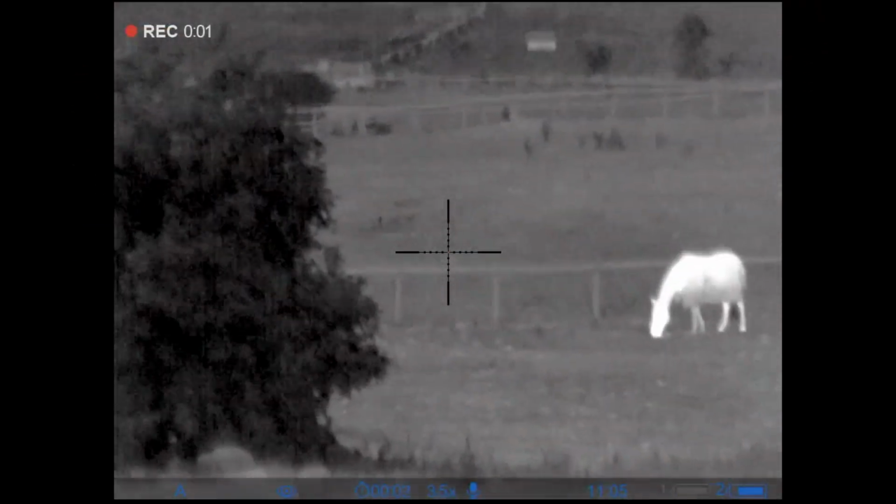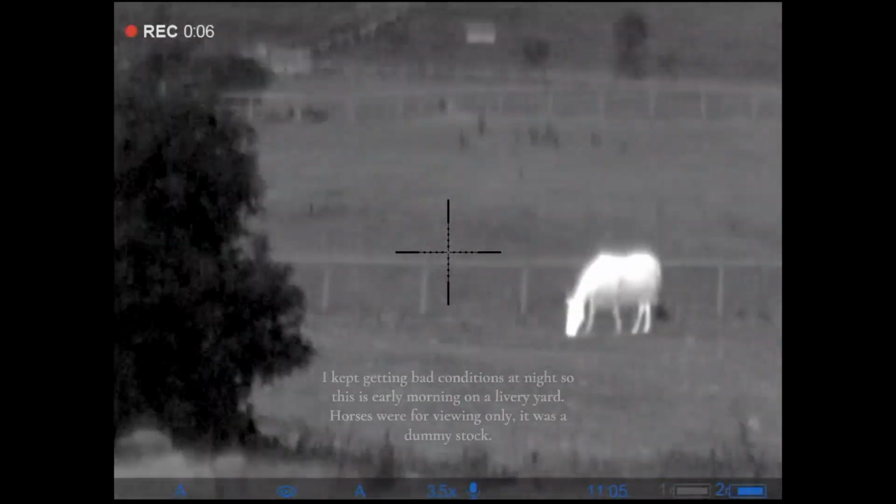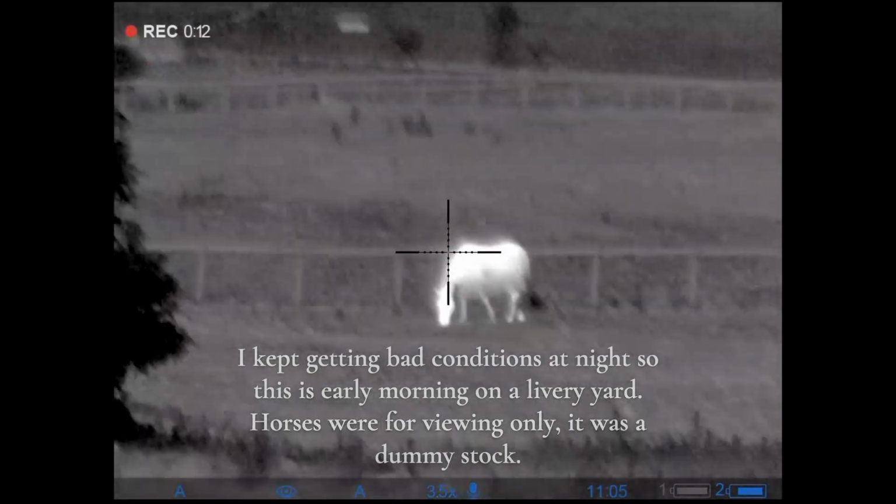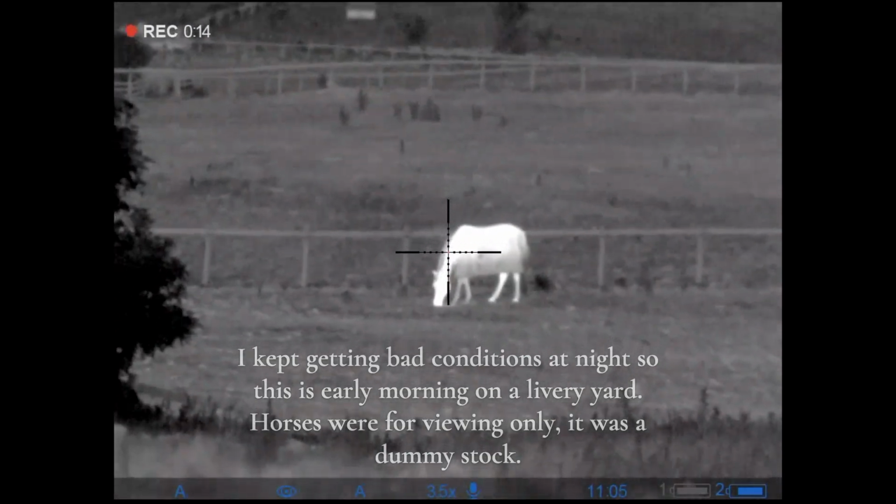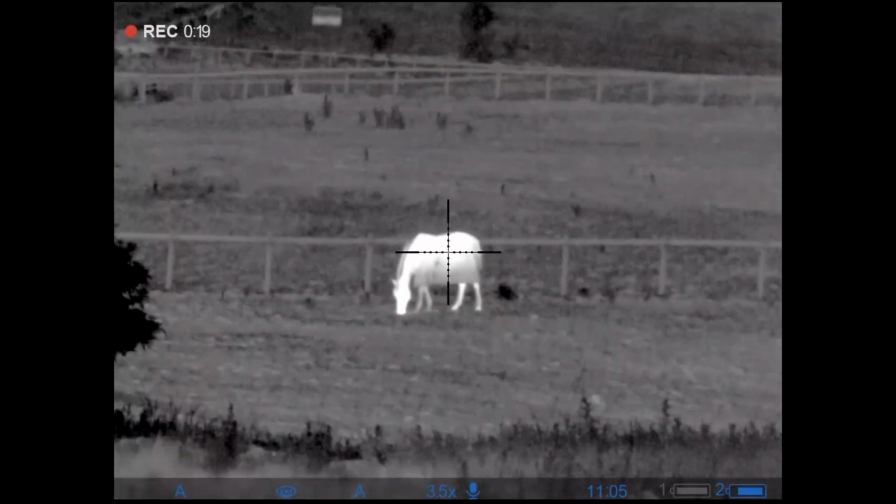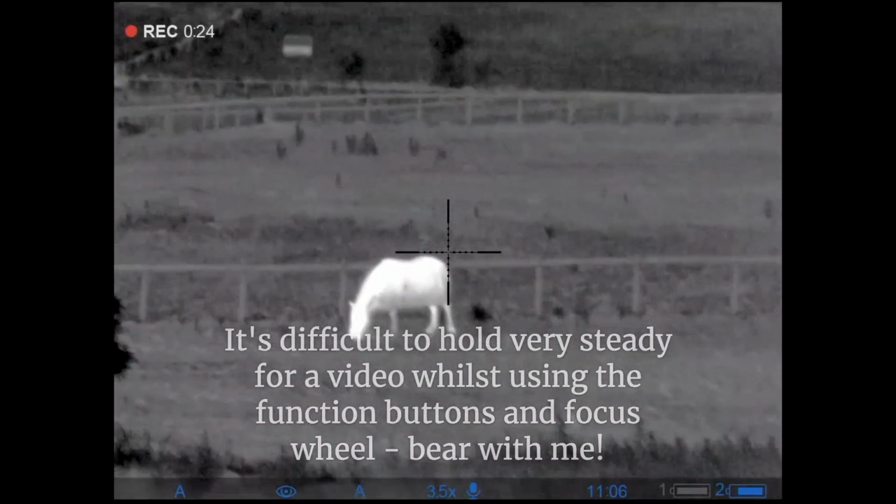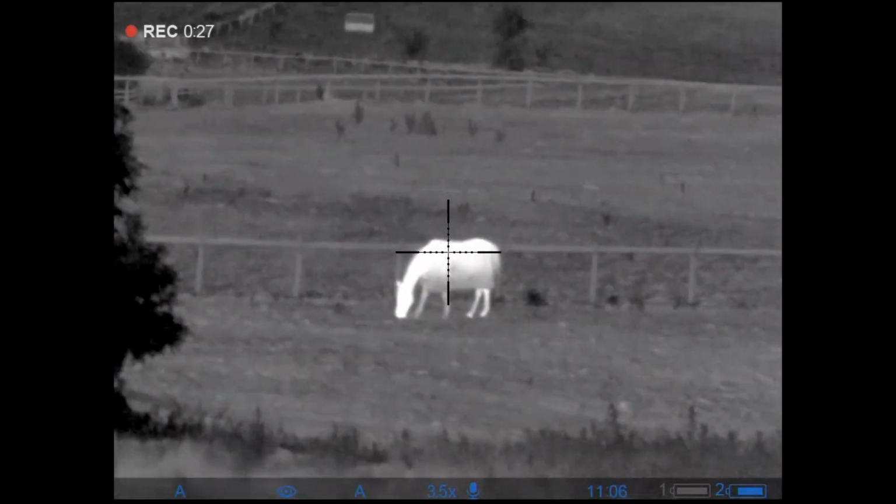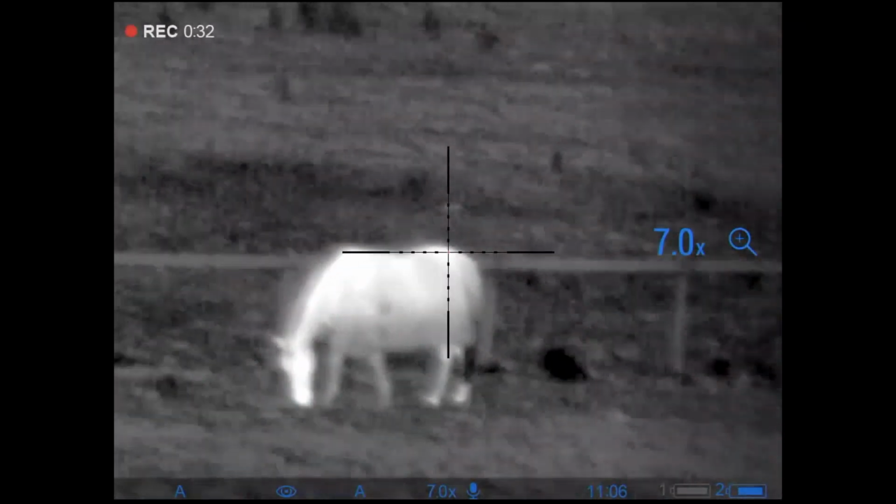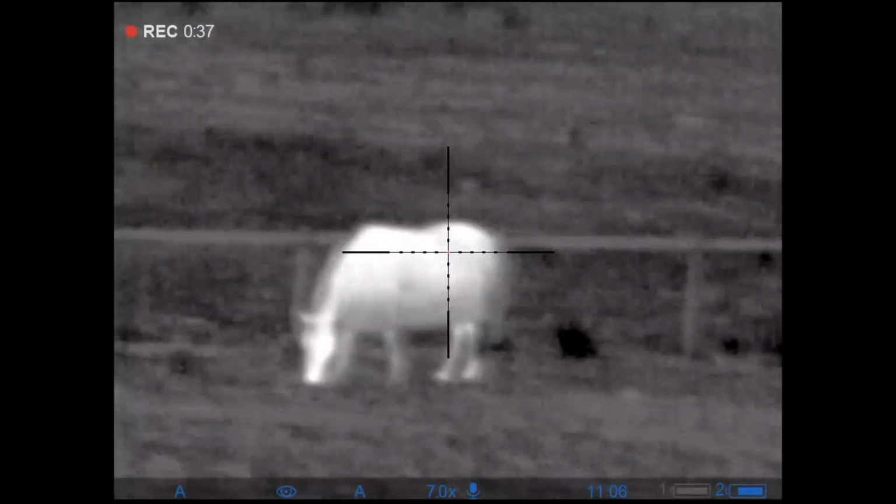So here we have it, the Thermion XQ50 on. Here we have a horse. This horse is at 100 meters, so it gives you an idea of just how clear these scopes are. Pretty nice sharp image, very good heat source. Of course we can magnify it up to 7 times, and then obviously just adjust the zoom to suit.